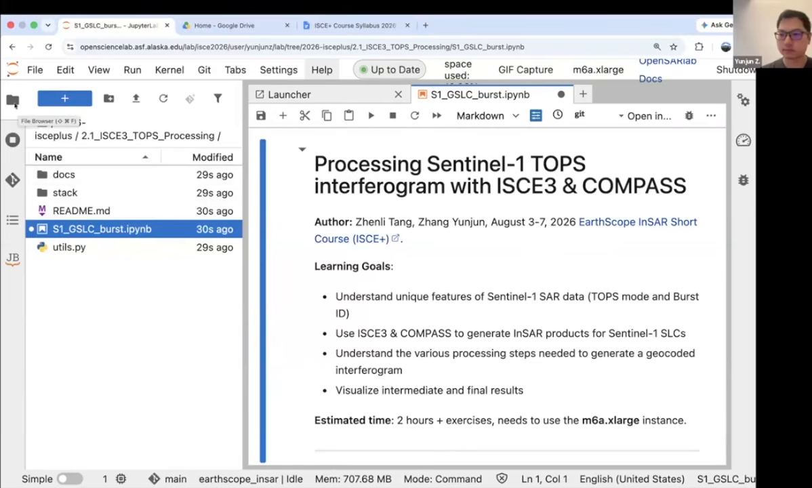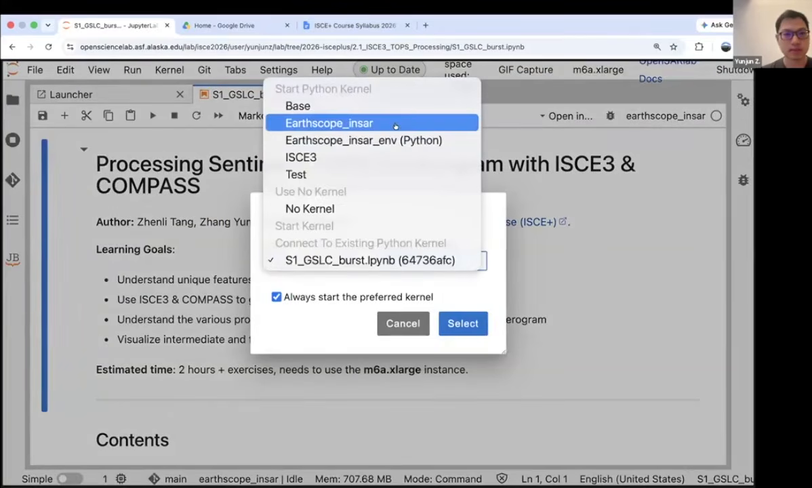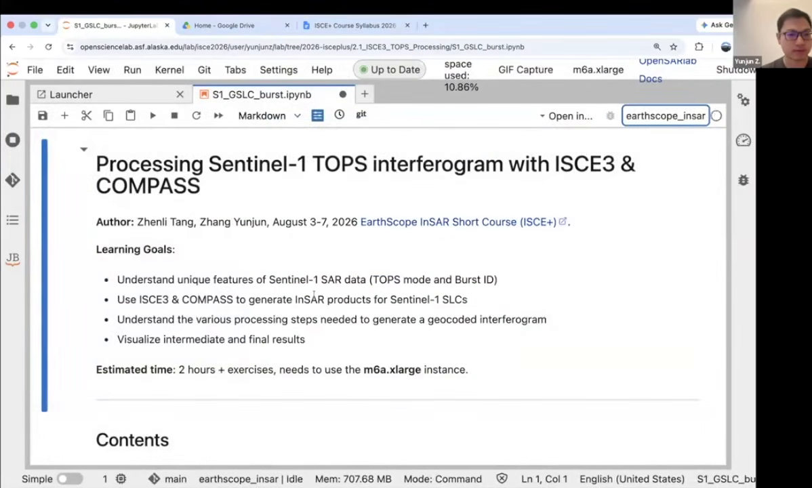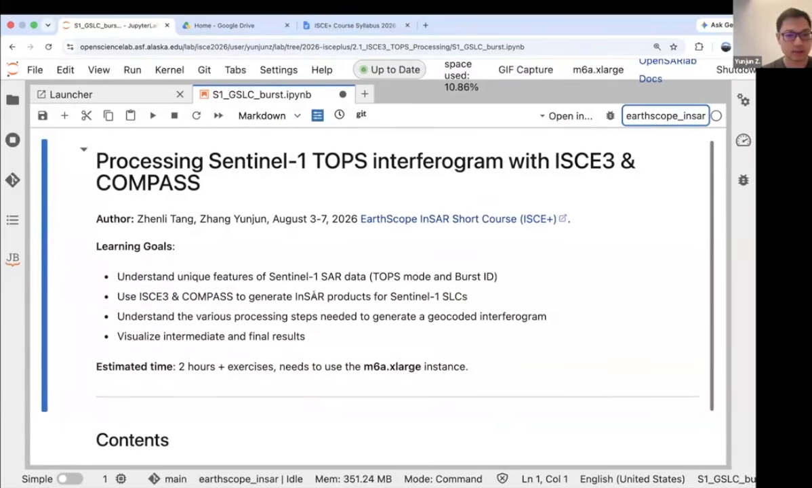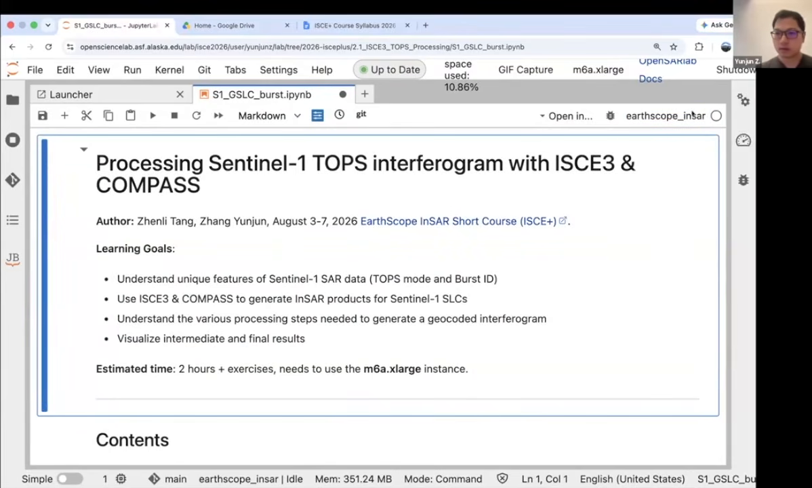And you may also need to check that you have the right kernel selected for that notebook. It should be set to Earthscope InSAR. You should make sure you select the Earthscope InSAR kernel here so that you have all the dependencies installed. Okay, I assume most of you have done all that, and let's start with the notebook.